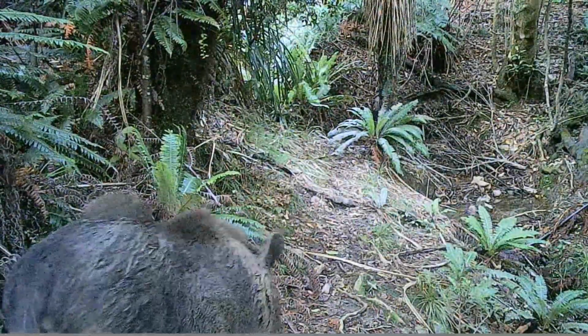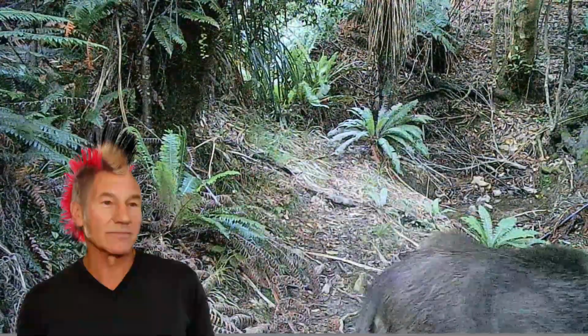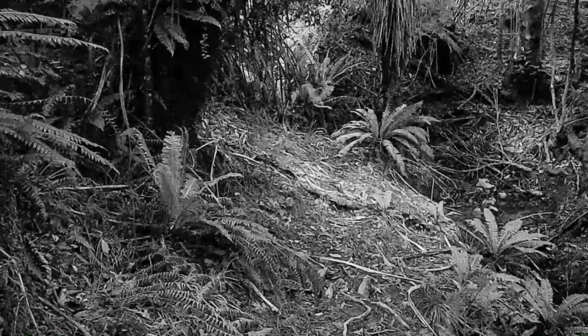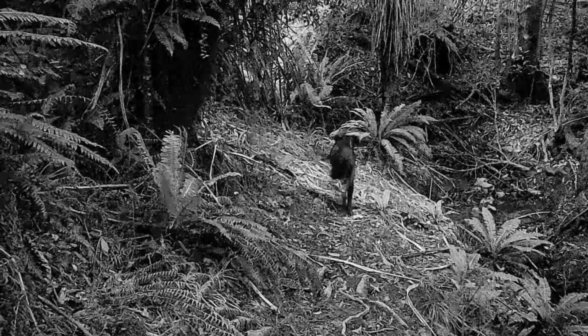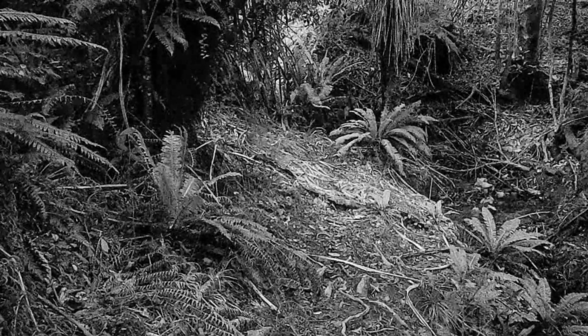As is this guy, having a little dance. Nice haircut as well. A little mohawk, a razorback. He's heading down to the wallow. It's an interesting one. A 3-legged dog with no hunter to be seen. He's getting around really well for only having 3 legs. If anyone knows whose dog this is, drop us a comment.